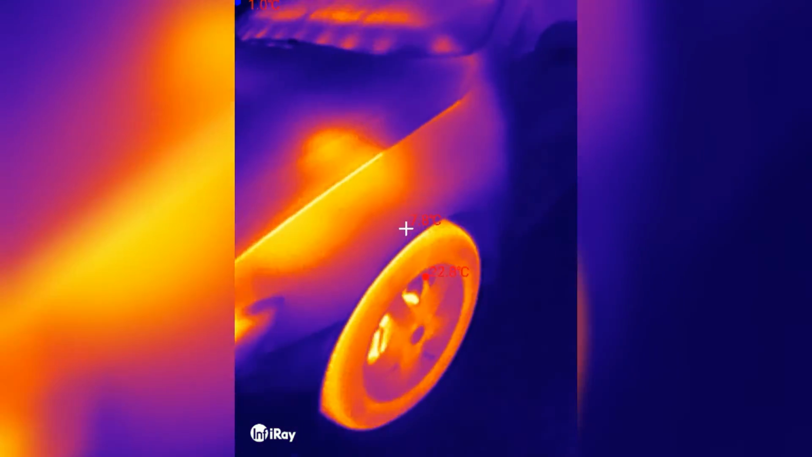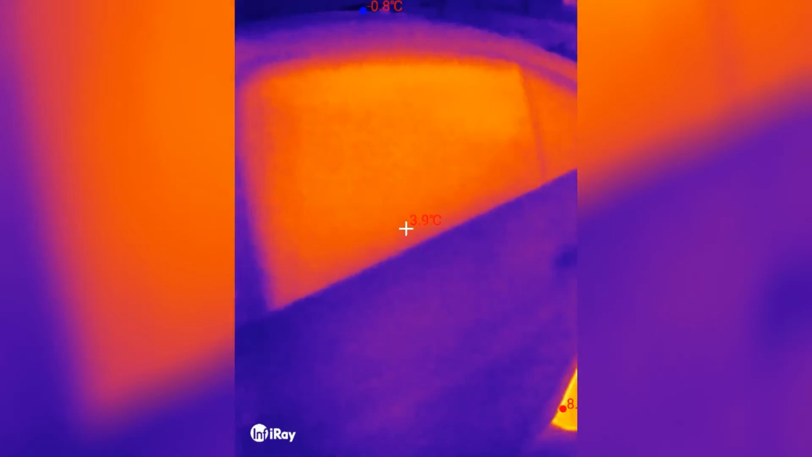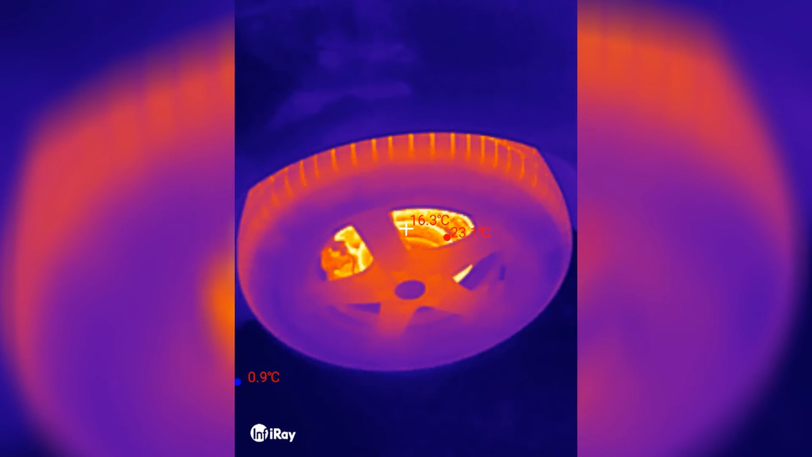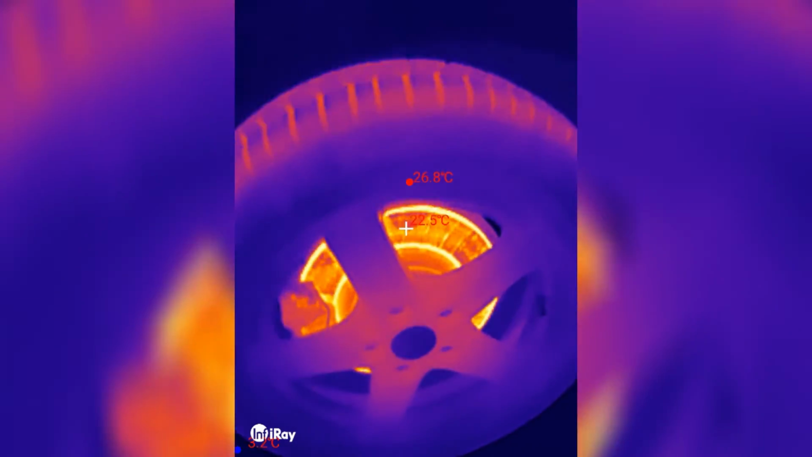Okay, this side of the bonnet. I guess the passenger compartment is warm in general. Again, brakes. It's not awfully hot. 30 degrees. Tailpipe. Oh, barely noticeable.